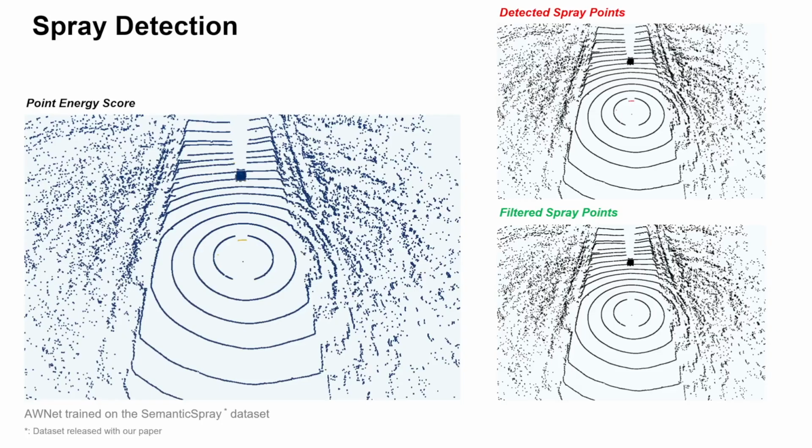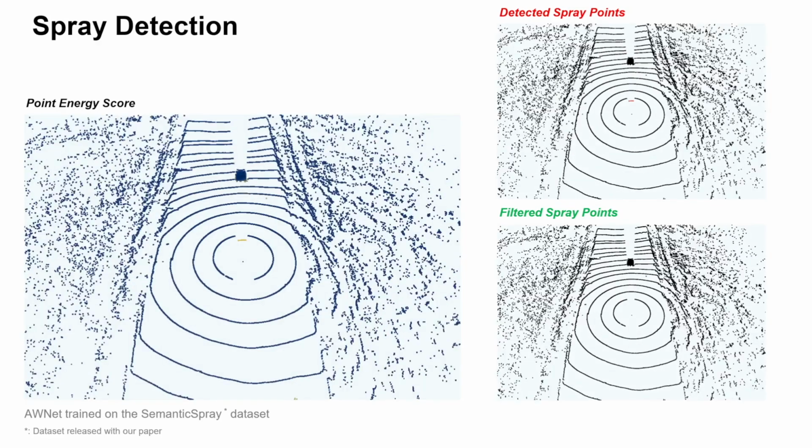Let's see some of the results of our approach. Here we show our method when detecting spray. In the first plot from the left, we report the point energy score for each point in the point cloud. In the top right plot, we utilize the red color to detect which points were classified as outliers. And on the bottom right plot, we simply filter all of the detected outlier points.